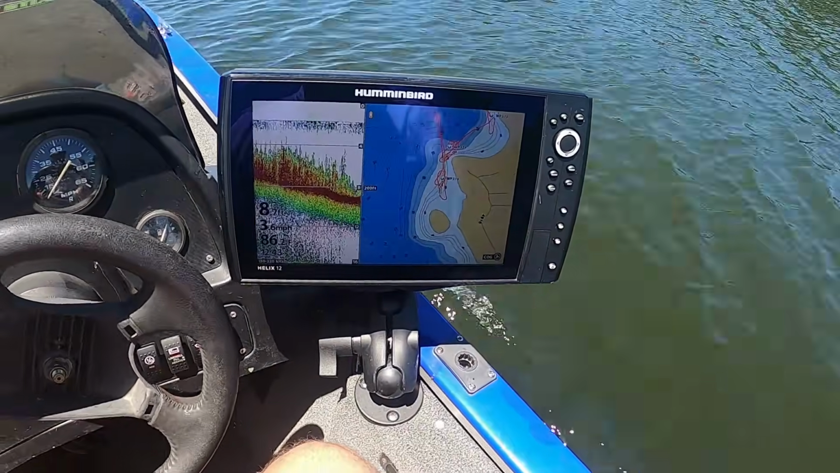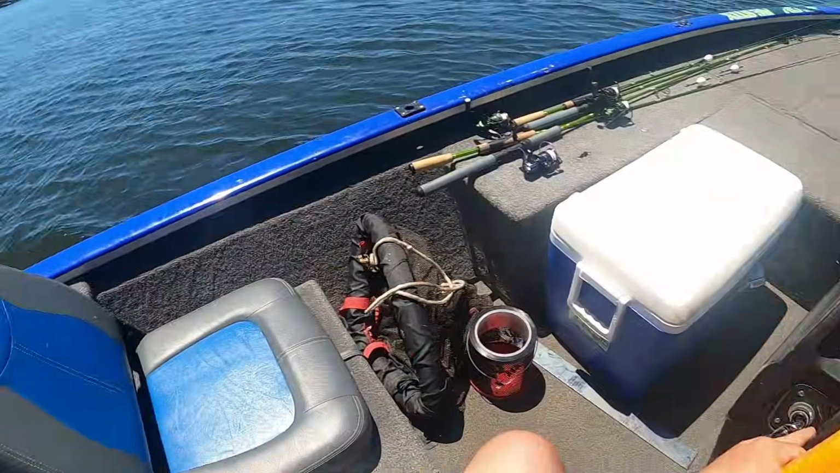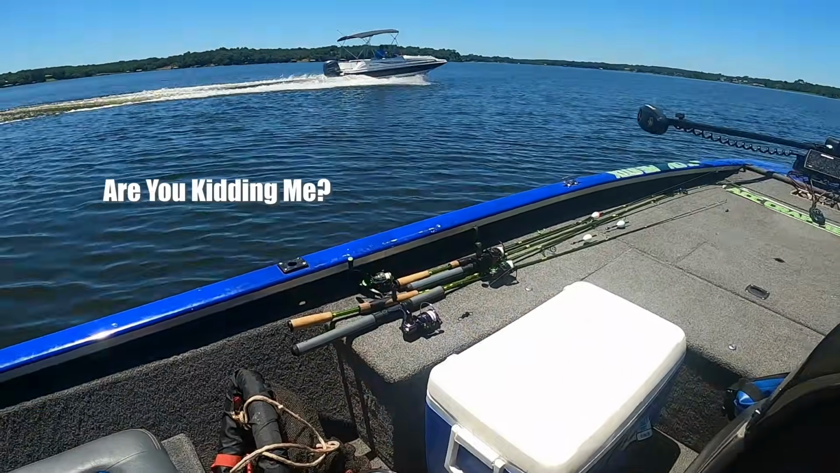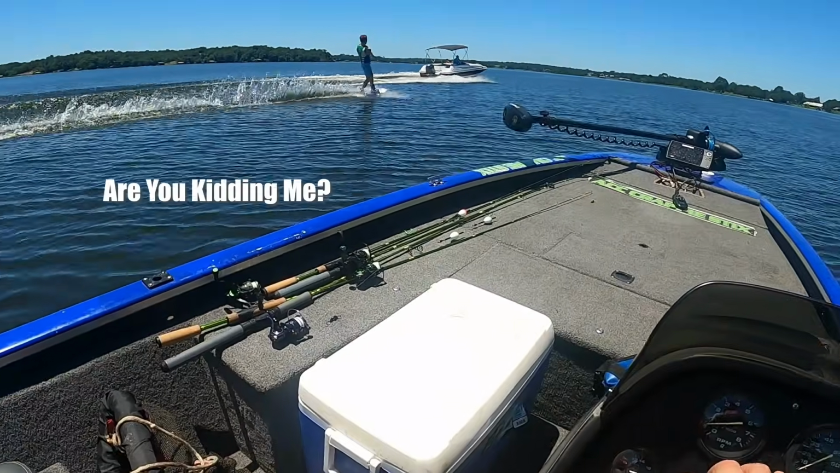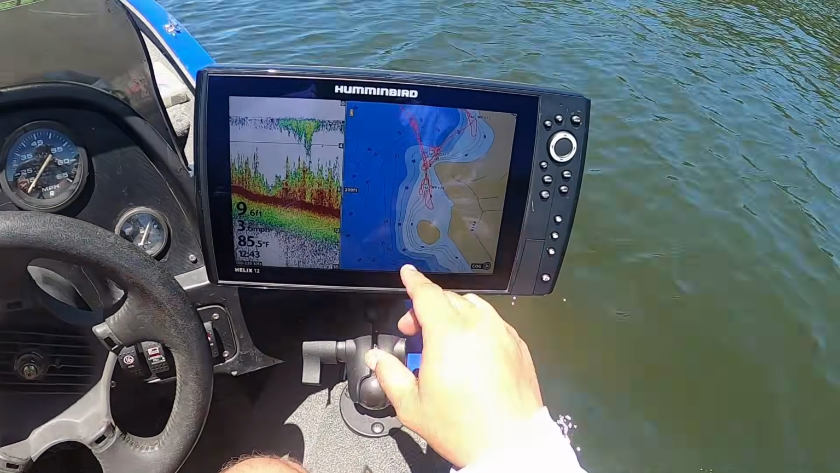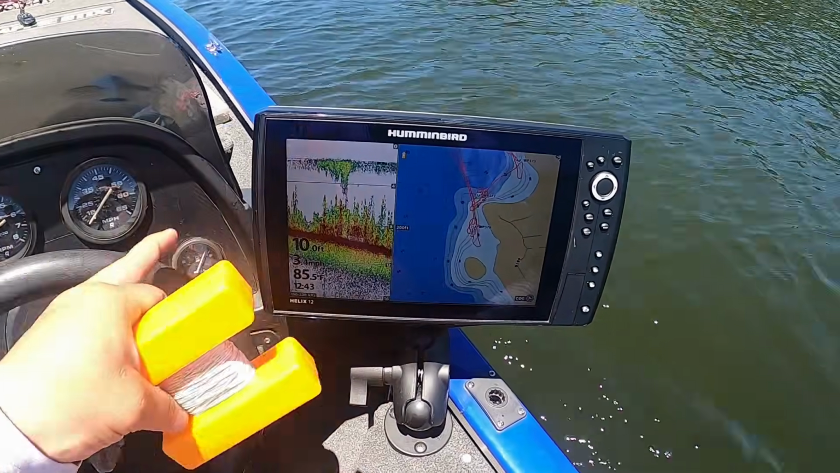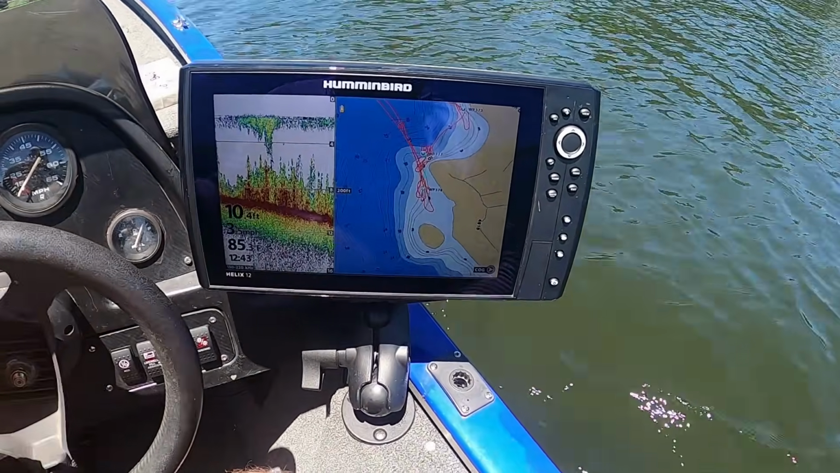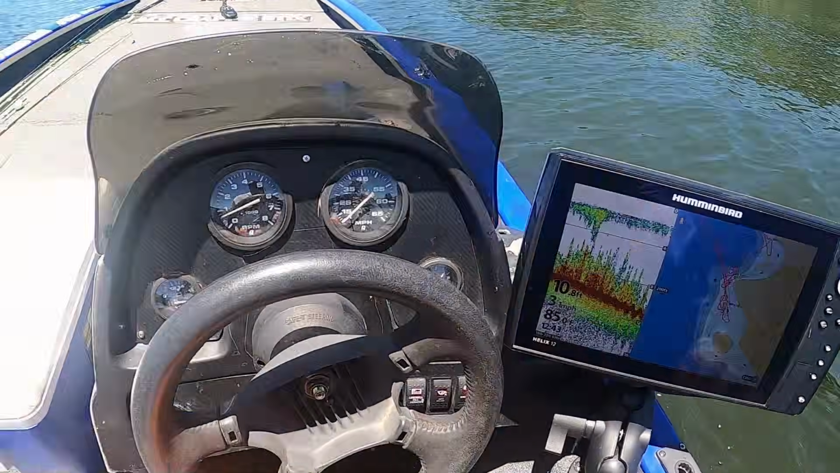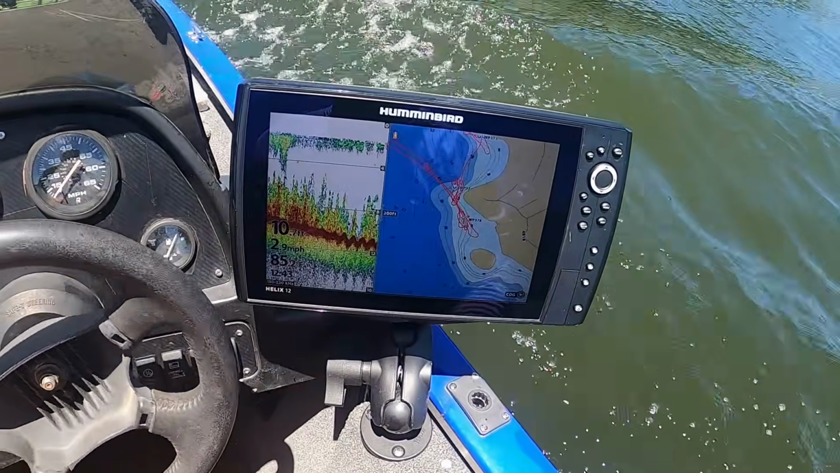The transducer to this Helix 12 is in the back of the boat. So when this Helix 12, when the back of the boat goes right over that waypoint, that is when we are going to throw this buoy marker. I got a wake boat that literally just went 15 feet from me.